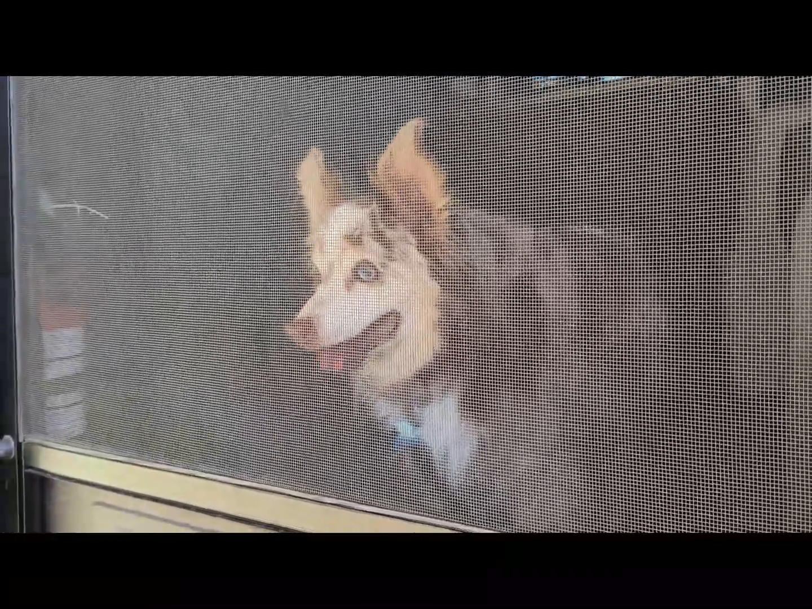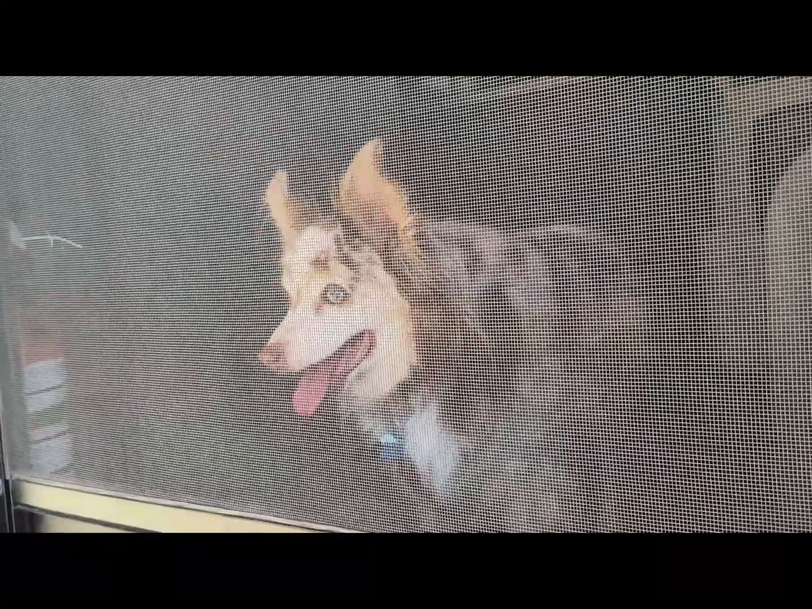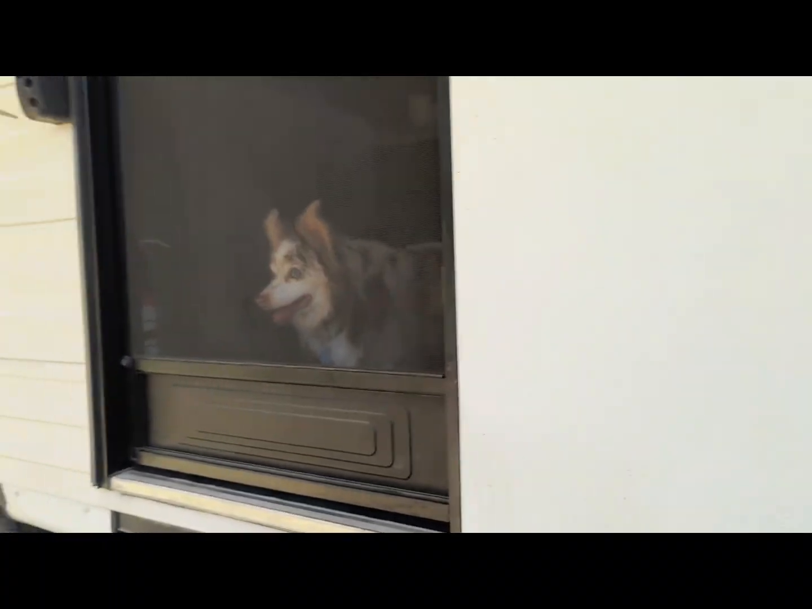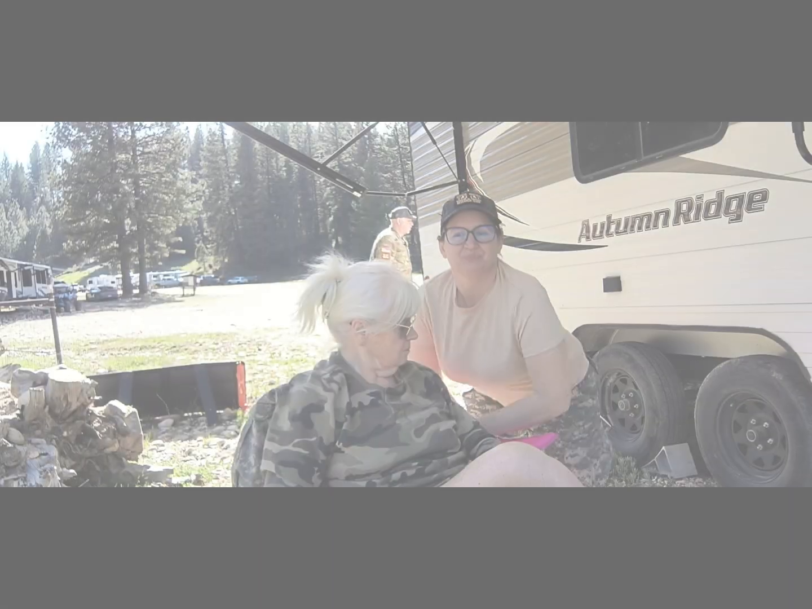It barely lives. Look, he's just looking straight at her. Like, what do you want, pretty boy? Trooper wants Grammy to go to bed already. I don't want to go.